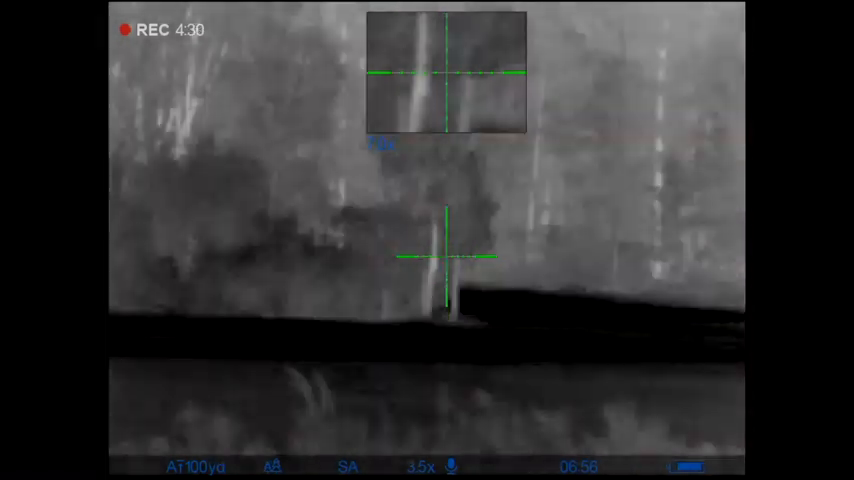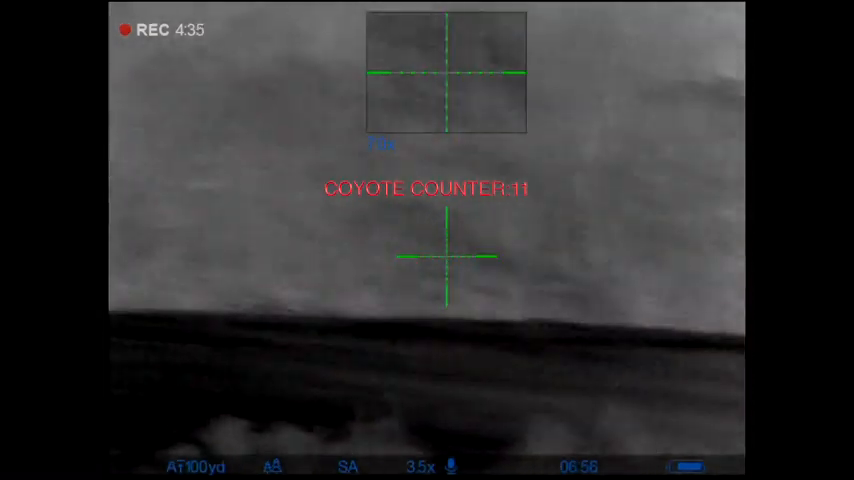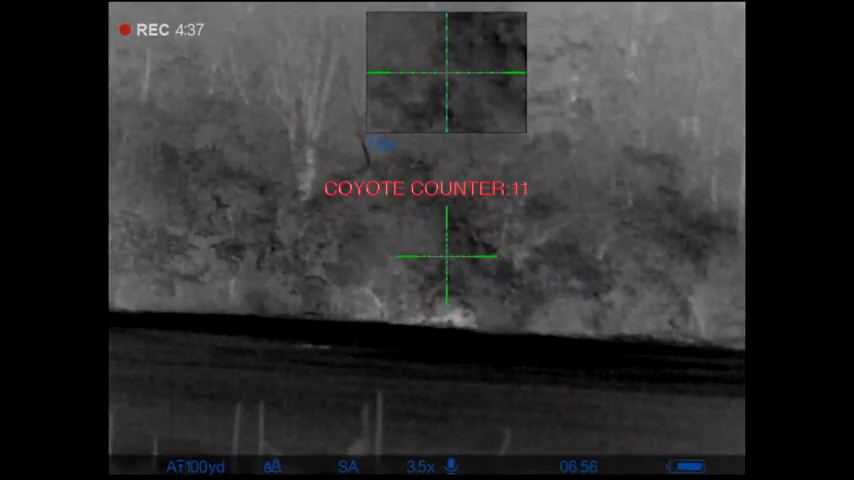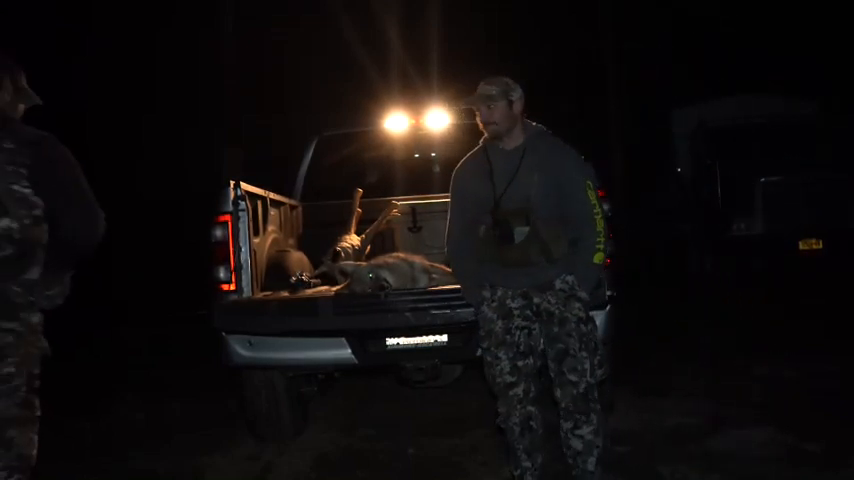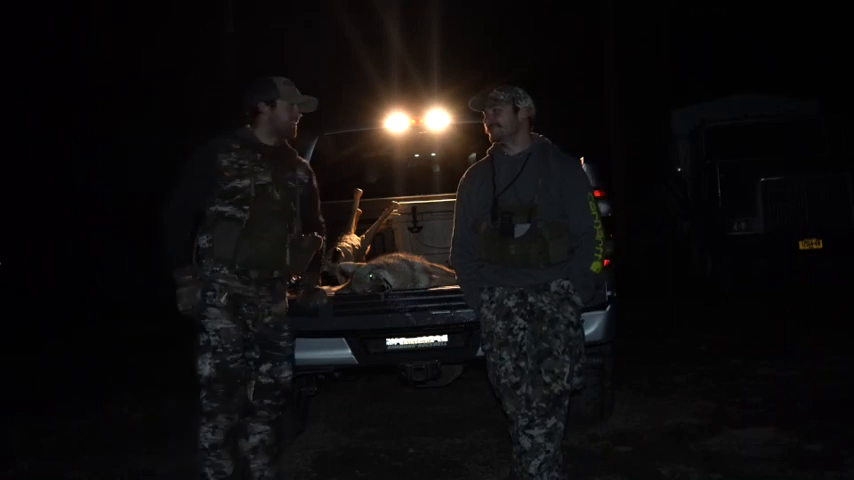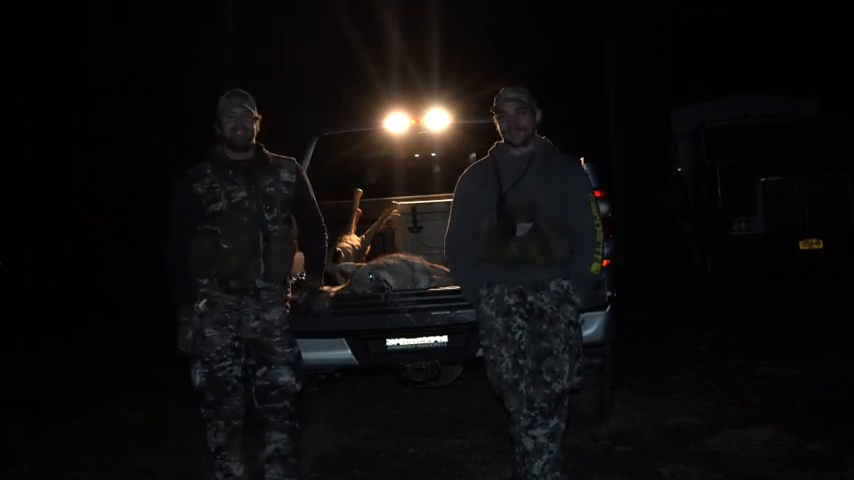He's running. Where's he going? Left or right? First hit of the night.